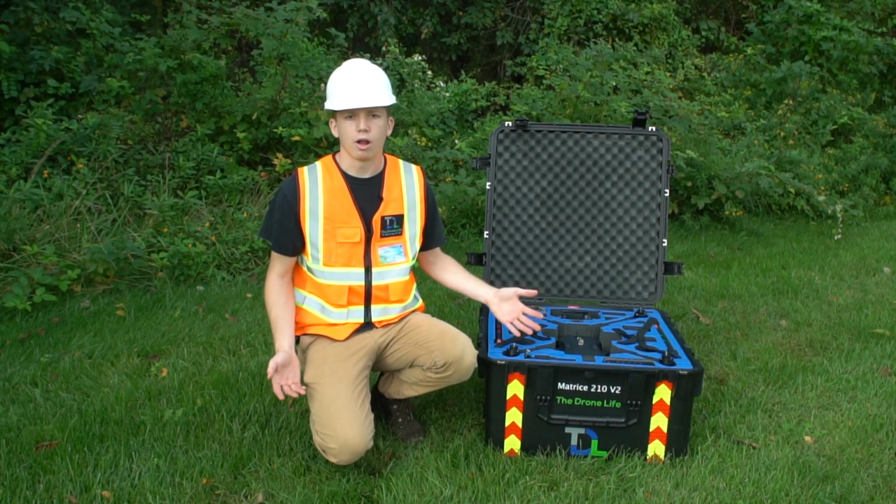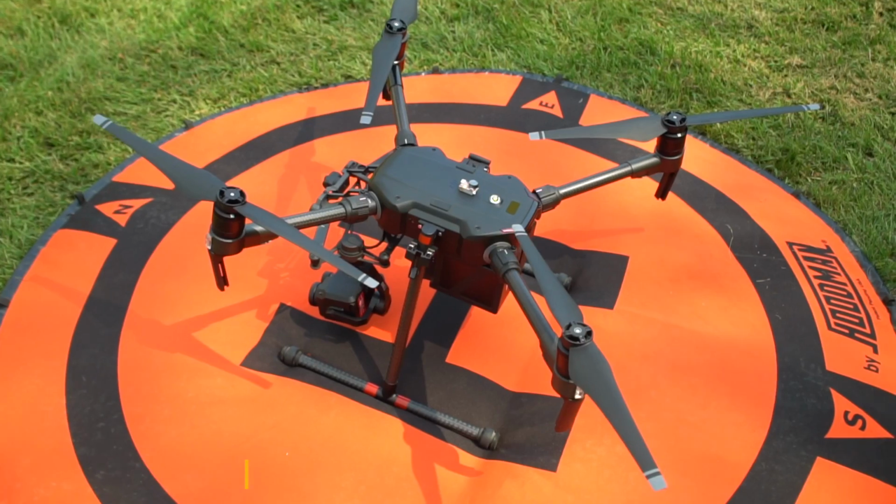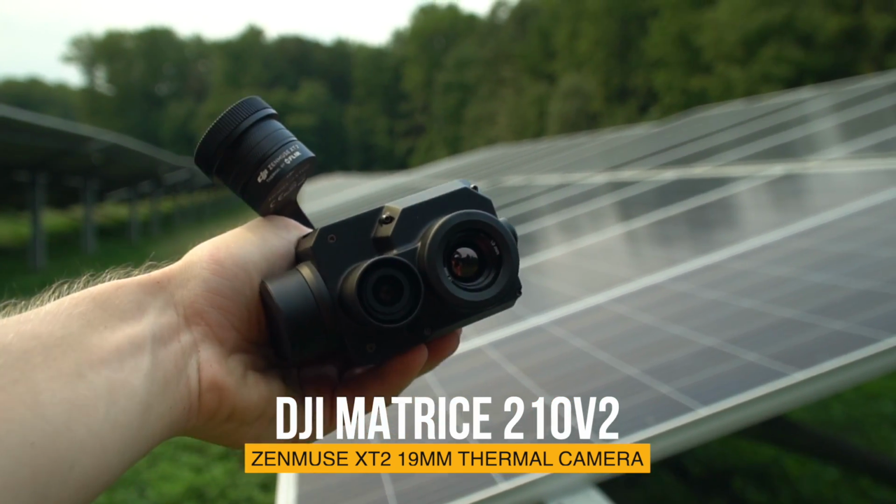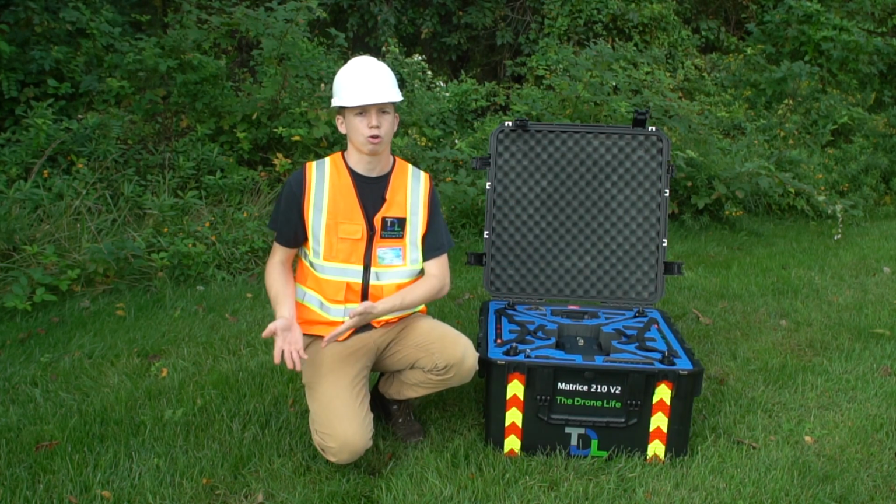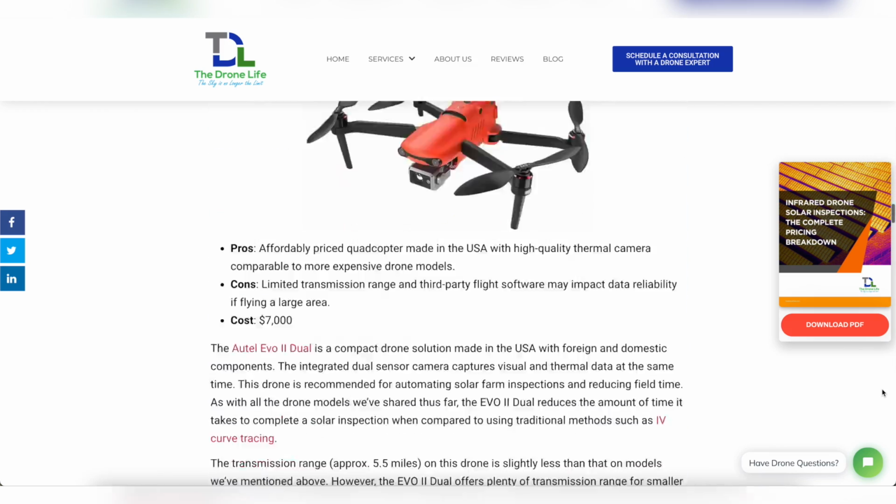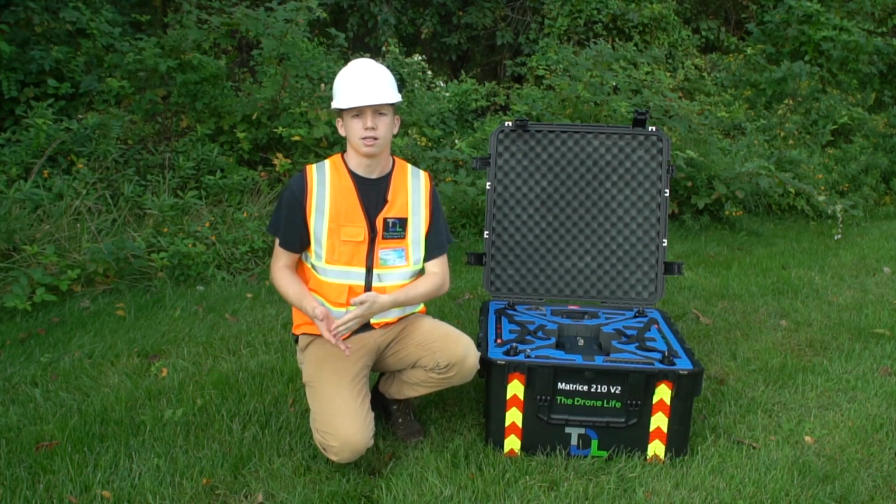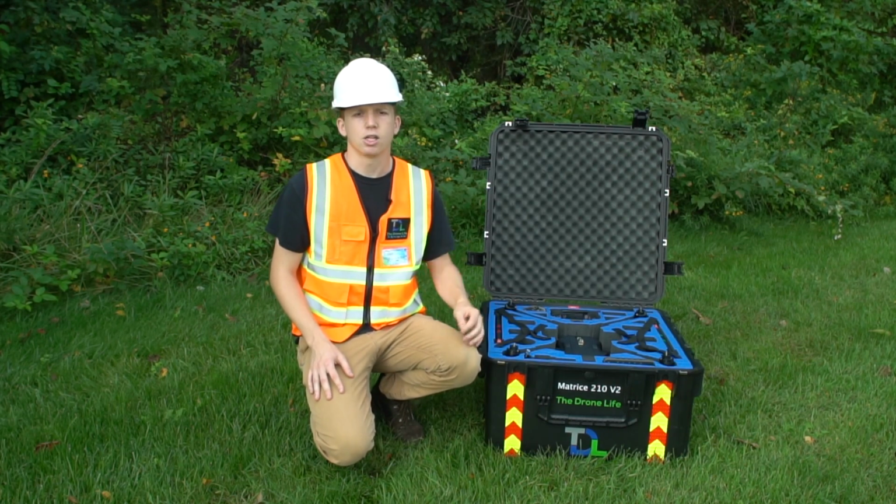So the most important part of the drone inspection is obviously your aircraft and what kind of thermal camera you have. I personally use a DJI Matrice 210V2 drone with an XT2 19mm thermal camera. And there are a lot of different drone models and thermal cameras out there that work great for solar. We actually made an in-depth article that I'll link below. It goes over budget-friendly drone models, some mid-tier ones, and then the top-of-the-line models. If you're in the market to buy a thermal camera and a drone that are perfect for solar inspections, definitely take a look at that article below.